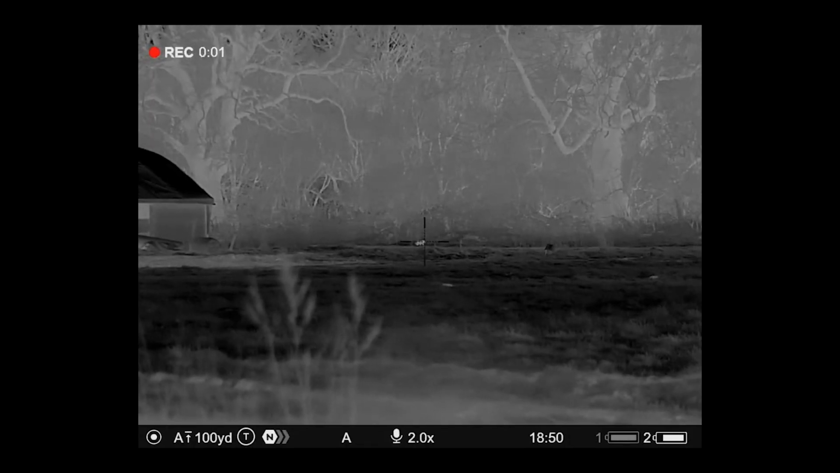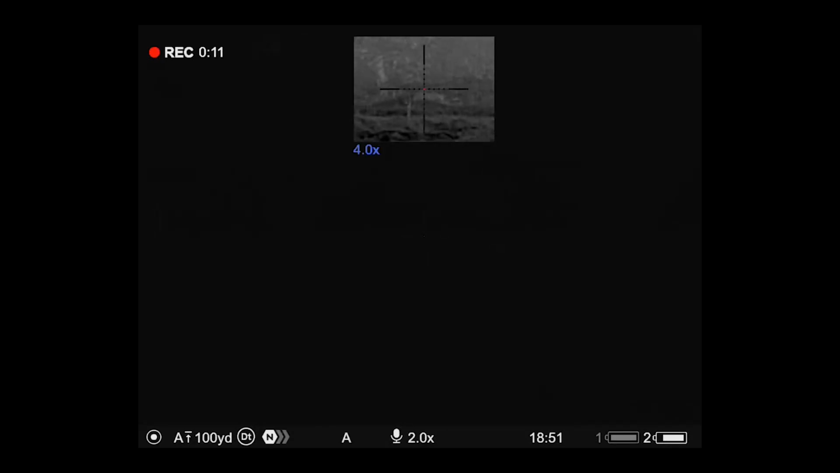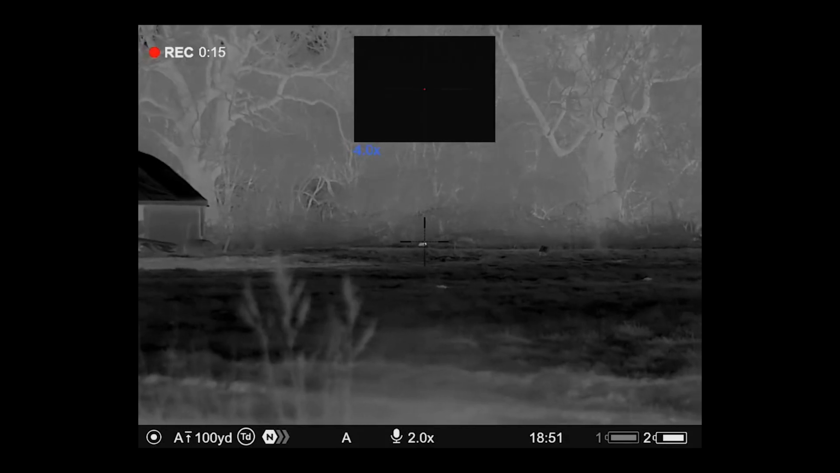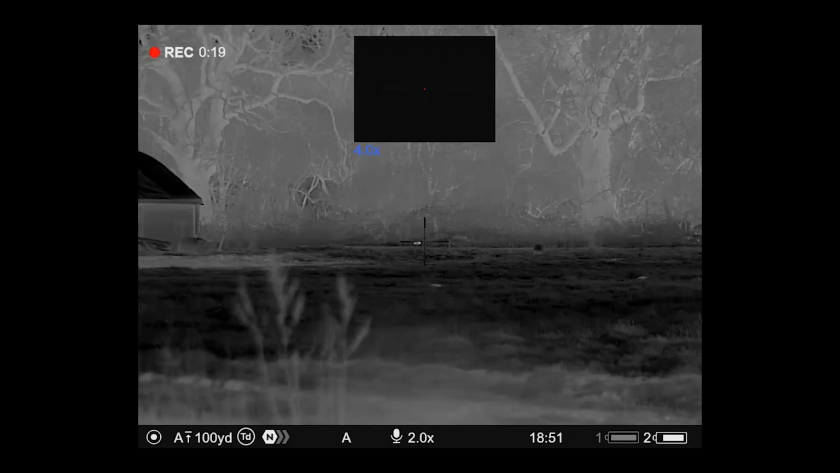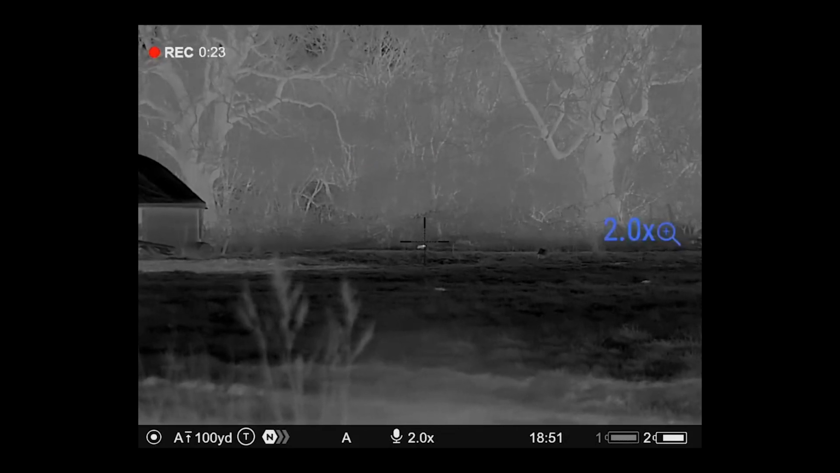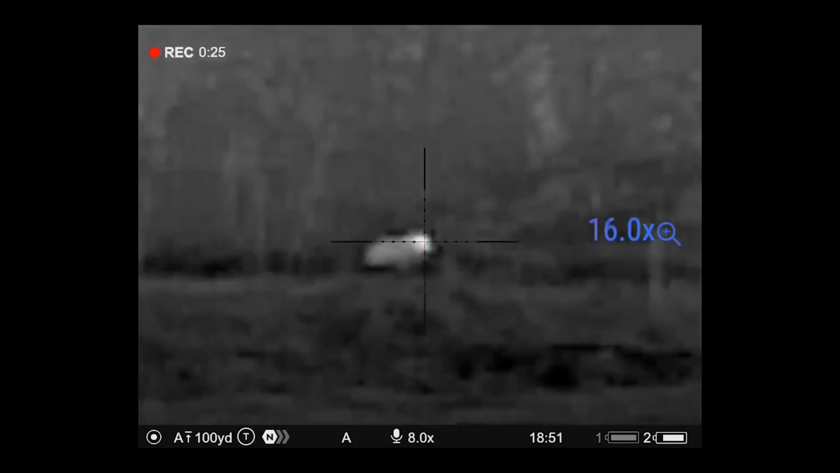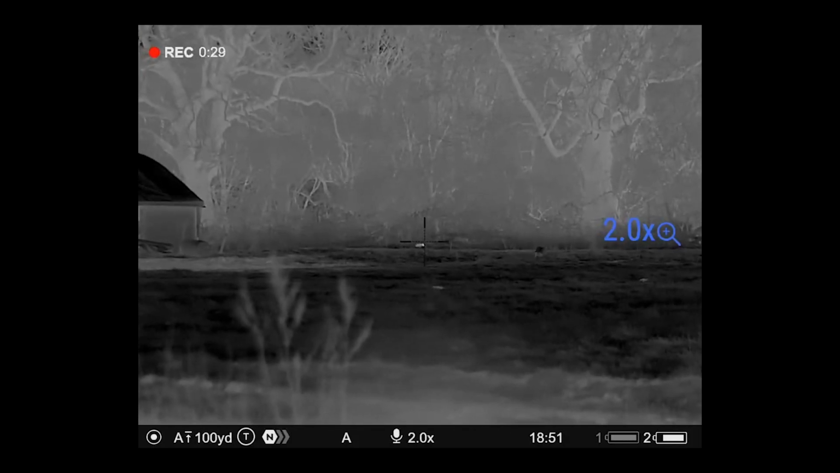Right, so this rabbit, 125 yards. Obviously daytime colour there, can't see nothing. Right, I'll give you a picture in picture. Switch that again, to give you a daytime colour. But obviously that's not going to work now because of the fading light. Again, nice crisp little image.